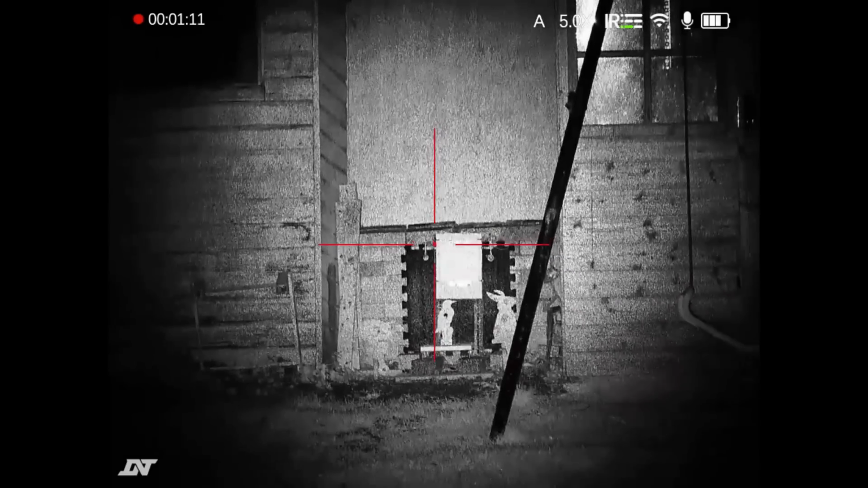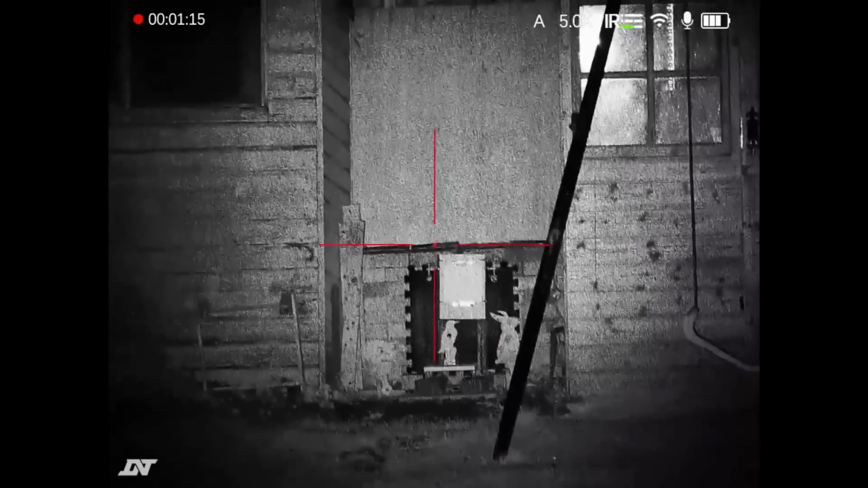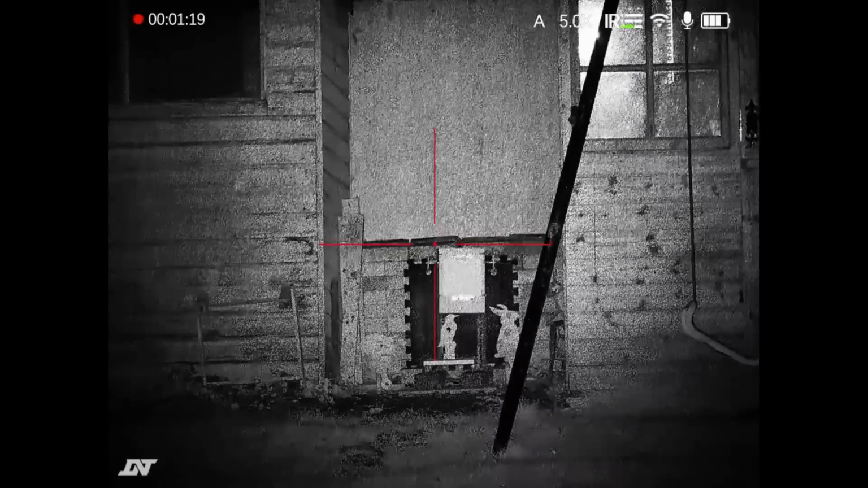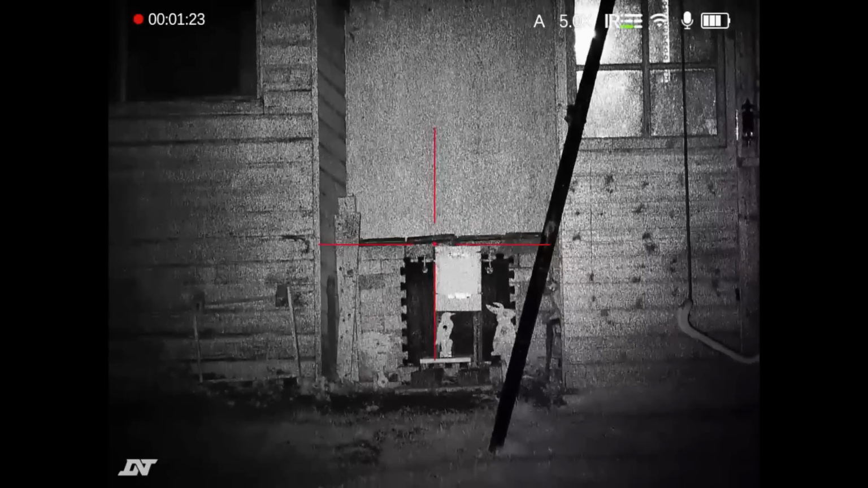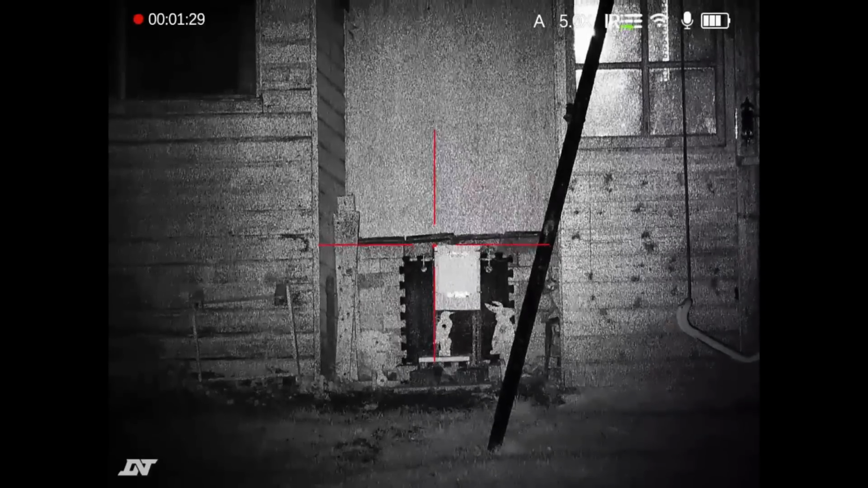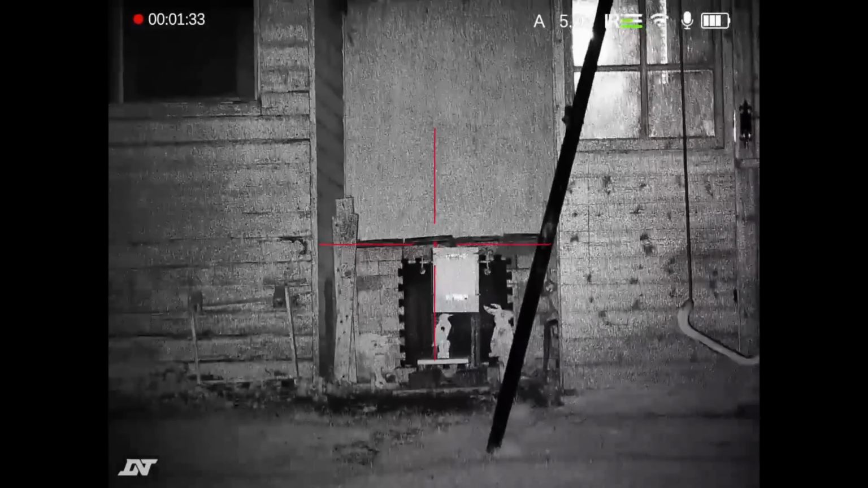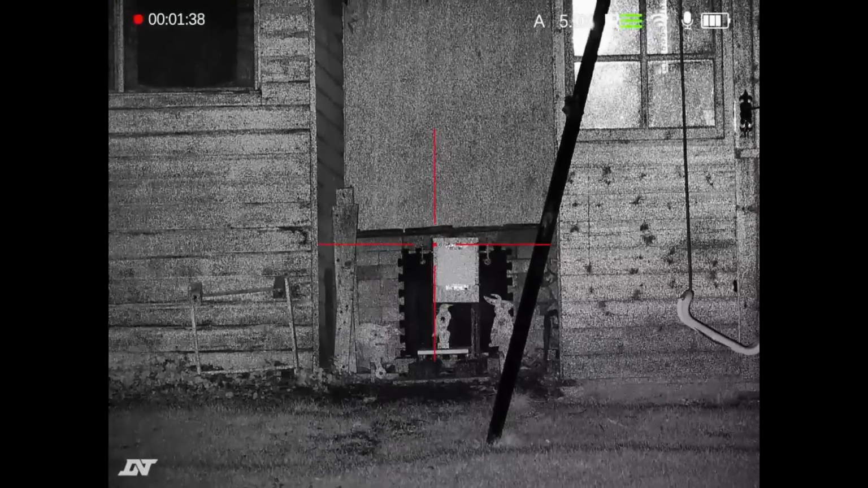And if I rotate that anti-clockwise, then it will widen the beam. So I'll take it out to its widest setting. That's its widest setting. And let's go up in brightness levels. There's 5 levels of brightness for the IR torch, but you can see here at 40 yards the first level is perfectly sufficient. So that's level 2, level 3, level 4, level 5.